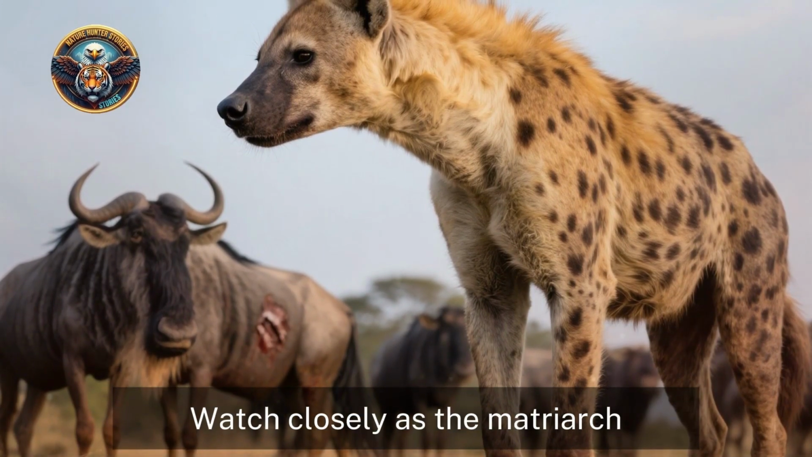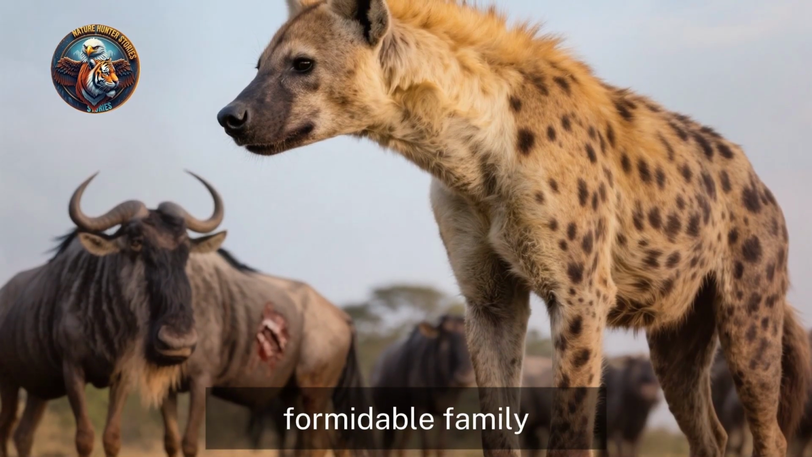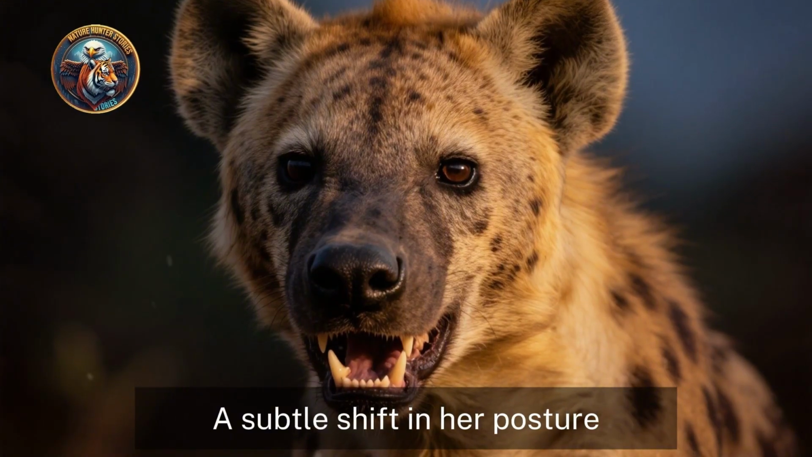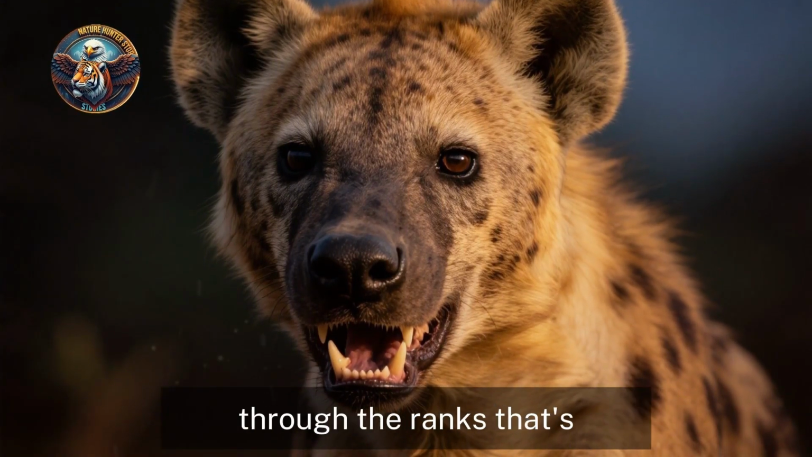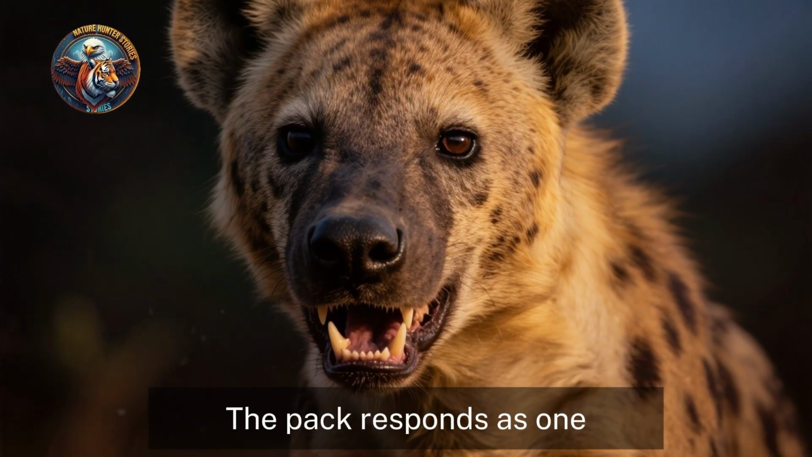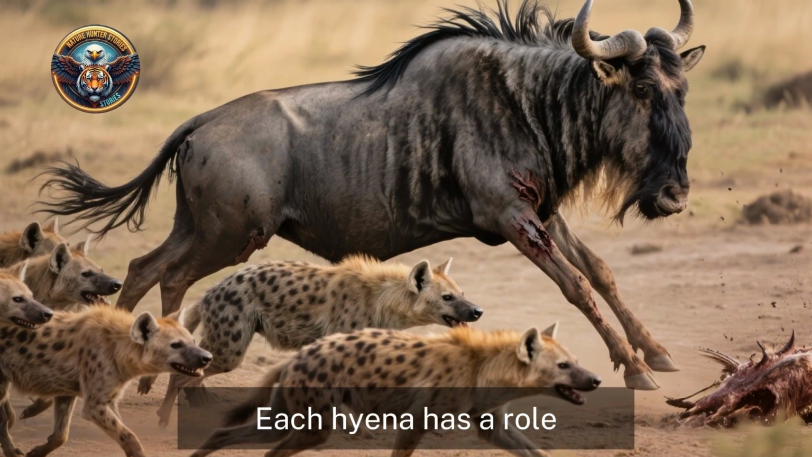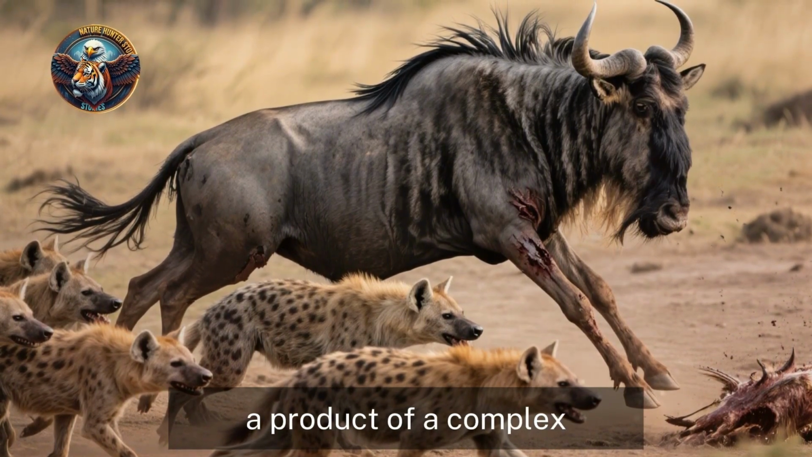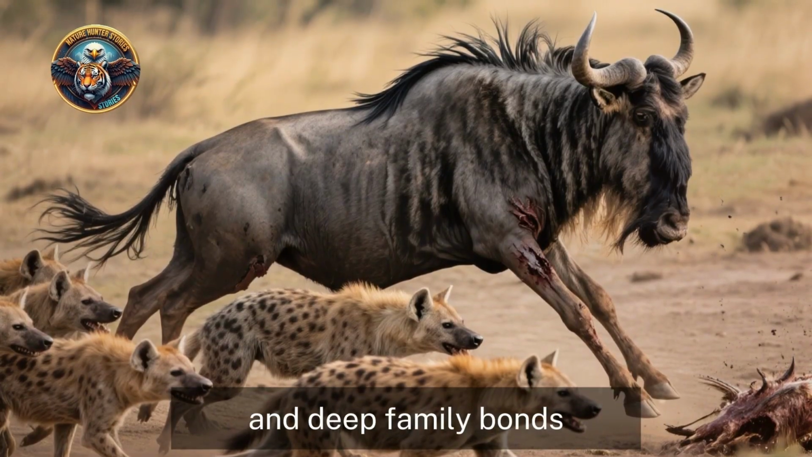Watch closely as the matriarch, the undisputed leader of this formidable family, signals the final phase. A subtle shift in her posture, a low growl rippling through the ranks. All it takes. The pack responds as one. Each hyena has a role. They move with an almost telepathic understanding, a product of a complex social structure and deep family bonds.